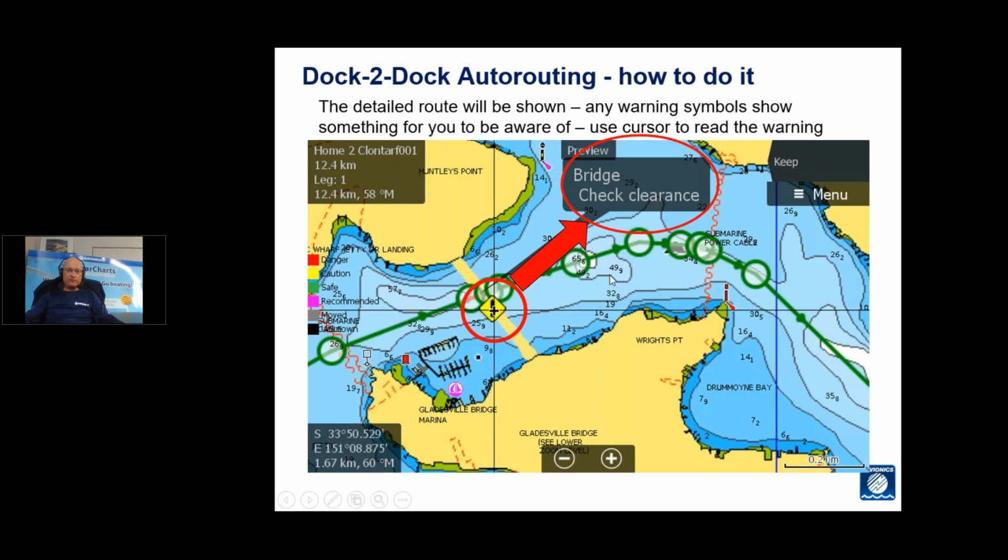From there, it will show you the route. What we're looking at here on the screen is all those little green circles, waypoints in that route. The one thing that we're highlighting here is it will bring up a warning symbol for anything that you need to be aware of and check. In this instance, it's showing that there's a bridge and you need to check the clearance. These things are not necessarily items that might affect your vessel, but it's just giving you a heads up to say, hey, have a look at this to double check.